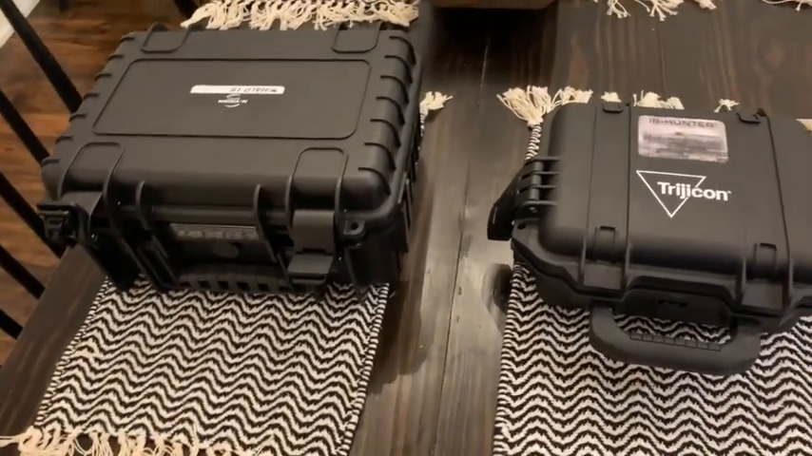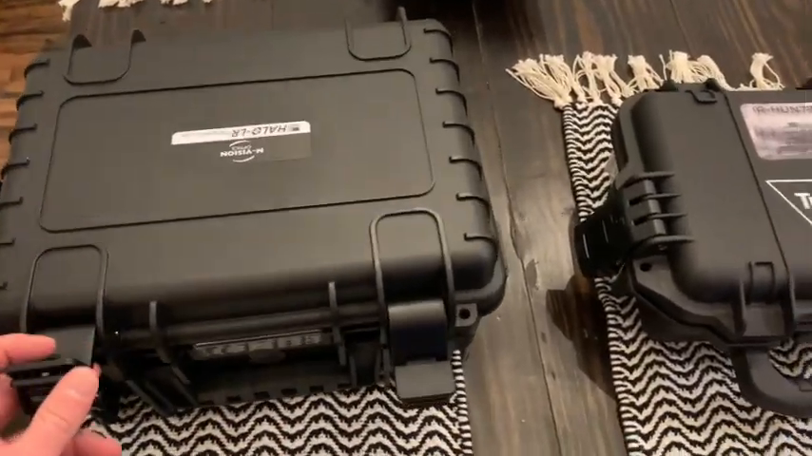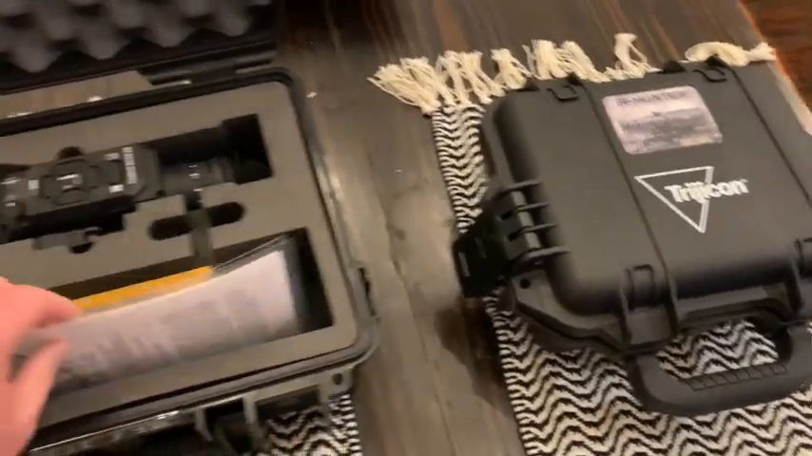By the way, I don't have any financial gain from either of these. I don't sell these. I just happen to have both here. I'd like to thank Jeff for letting me borrow the Trijicon so we can do this comparison here.